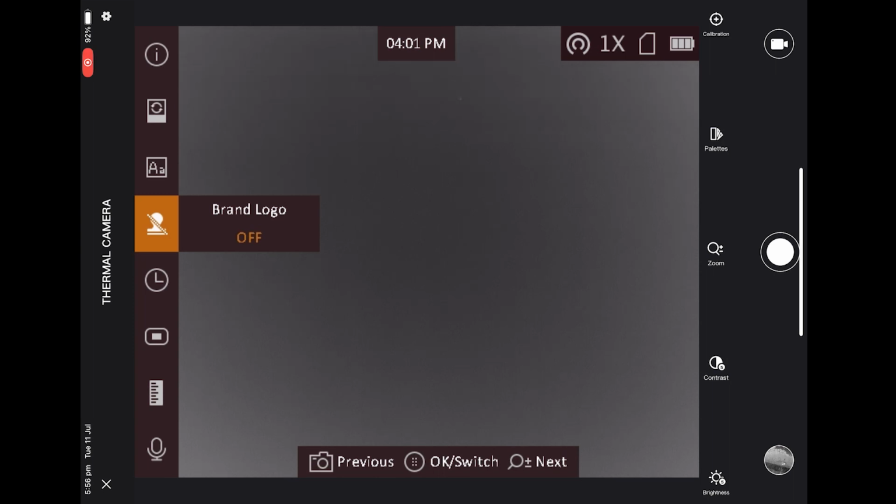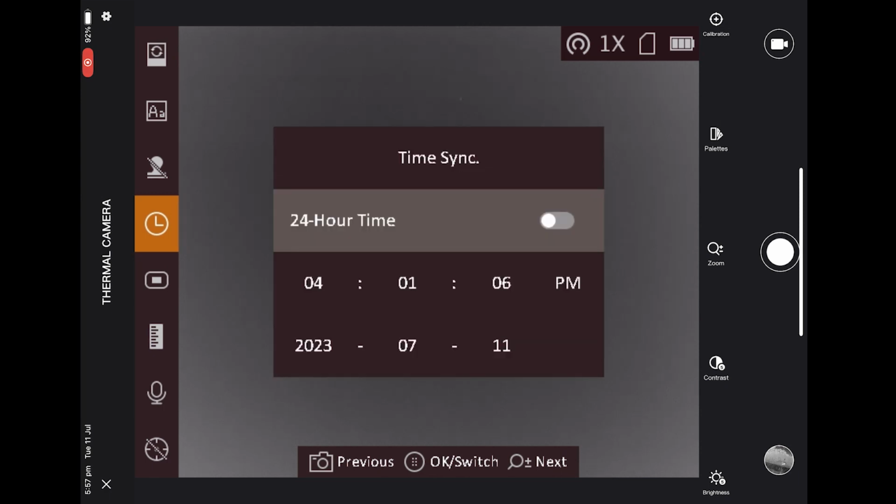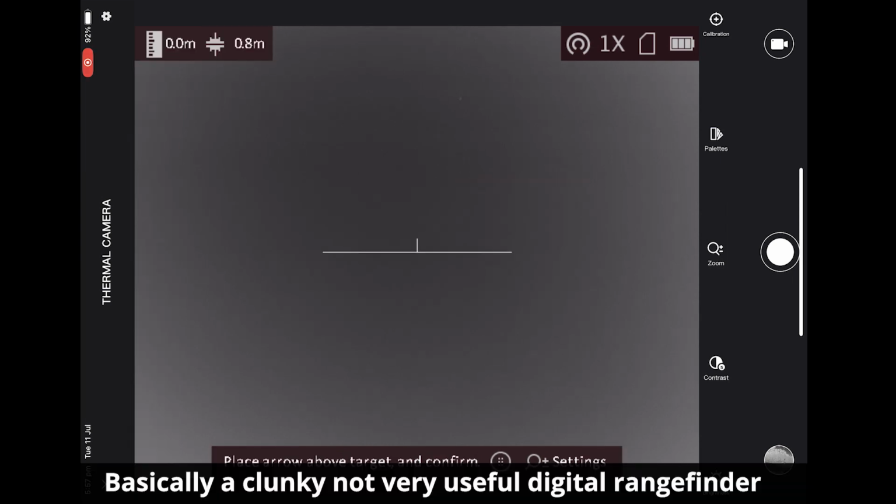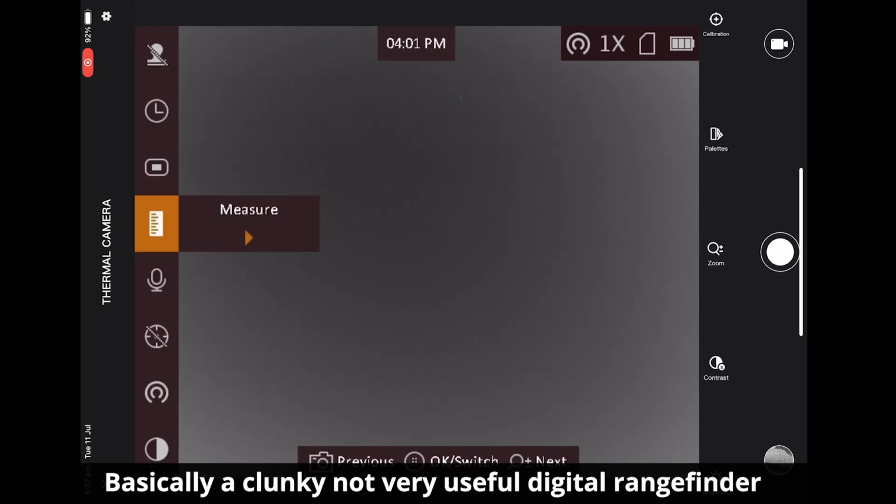Logo, if you want to have the Hikmicro logo show up down the bottom. Time sync, so that's just whether you want it to be in 24-hour time or you want to manually set the time yourself, or it'll automatically set it. Now OSD, that's just the stuff that displays on your screen and your recordings. So if these are turned on, all the information that you see on the screen itself, this is how you turn it on and off. Now measurement, I'm going to be honest, I haven't used this before, so I'm not going to run you through what that does. I'll have to have a look in the menu.